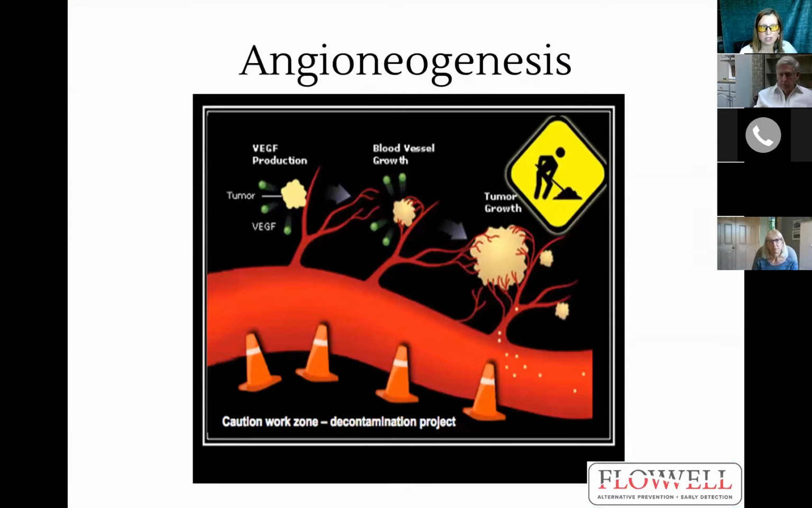So here's another slide, kind of showing a tumor growth here. Cancer goes through a process called angioneogenesis, where precancerous cells can latch onto a blood supply, feed off of our nutrients from our blood, and that's when they double on average every 90 days or get hotter. So when your immune system can't keep these cancer cells away, that's when the doubling on average every 90 days occurs. And this is one of the most important factors that our interpreting doctors consider when they make recommendations in each thermography report.